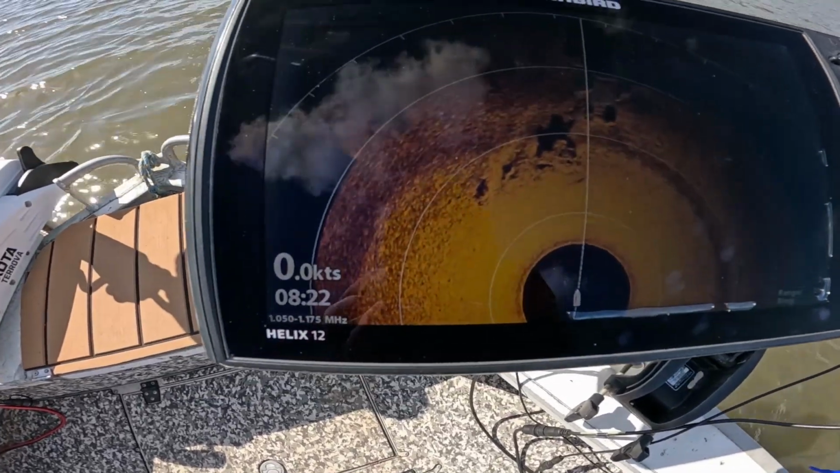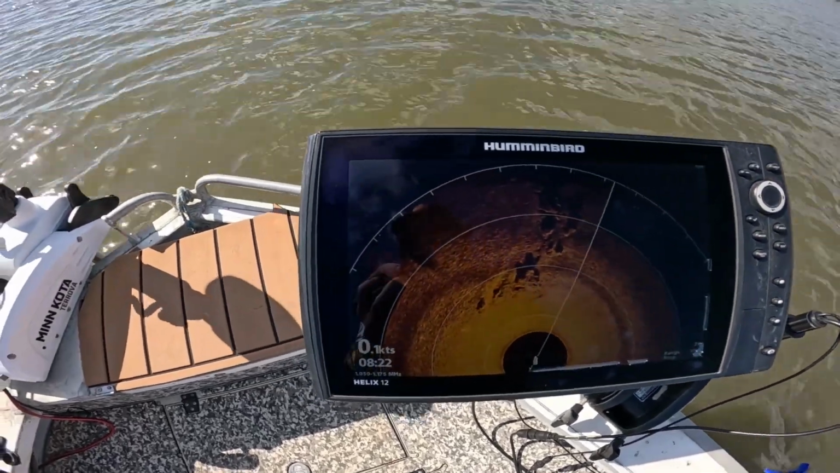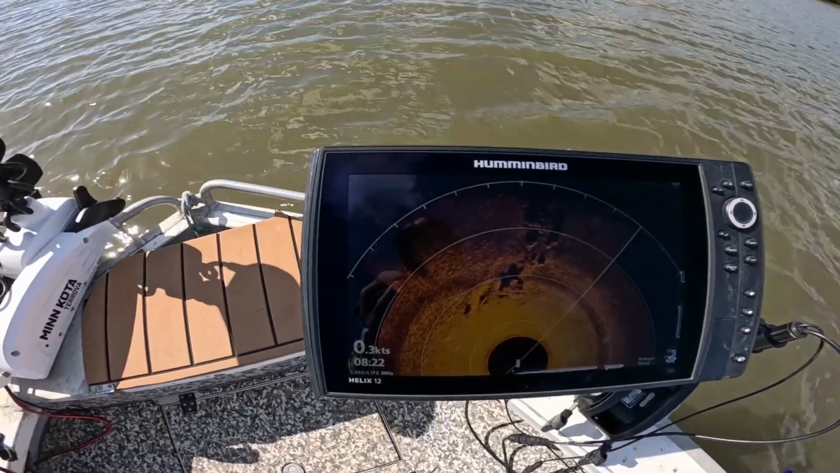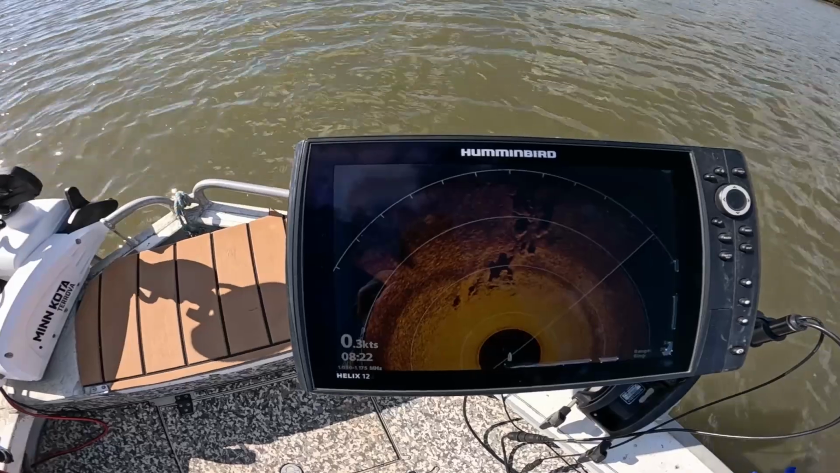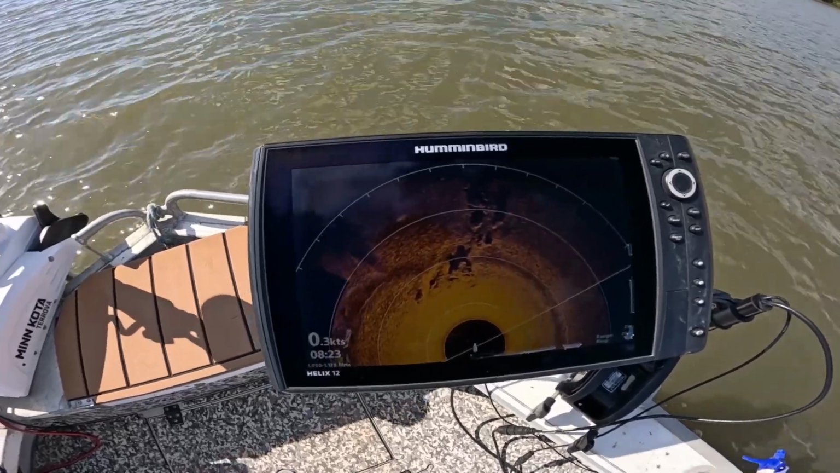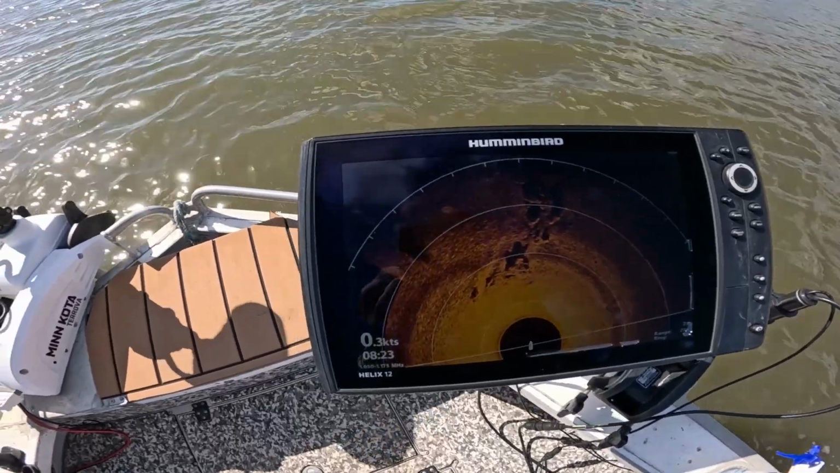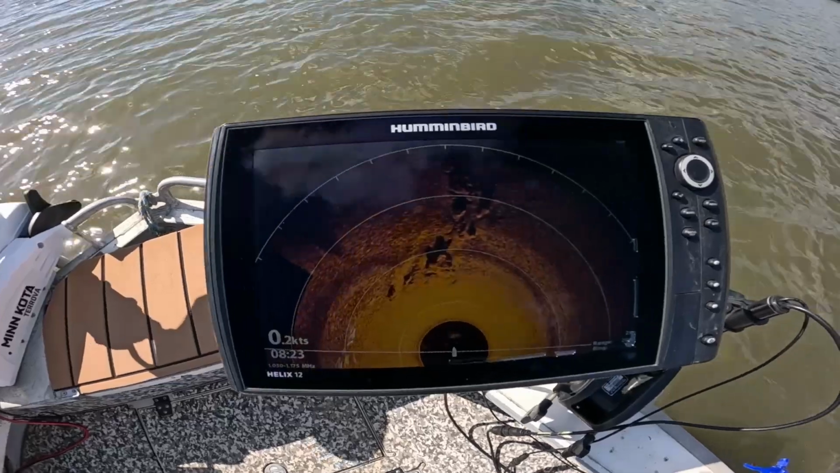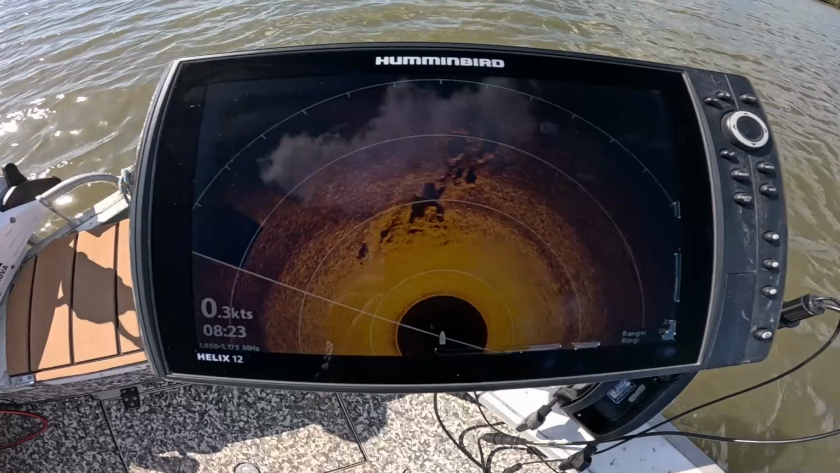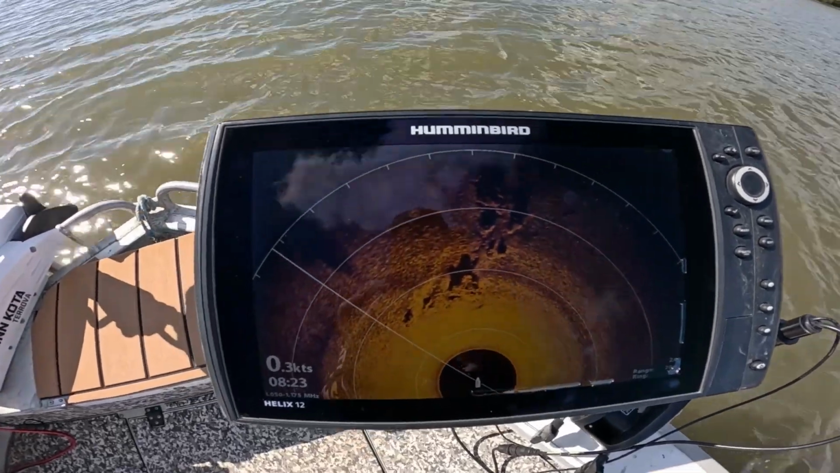So if I was going to fish that, I would like to be a little bit closer. So we'll just move ourselves in a bit closer, and there's a reason I'm going to do that. We can have a look at what is sitting there.